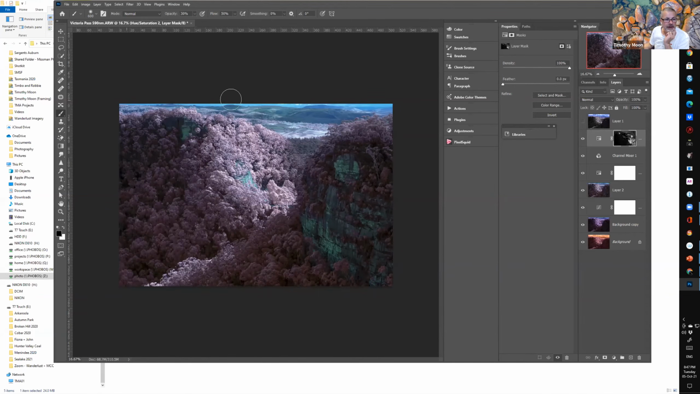I'm going to brush out the effect in the distance here. All right, so I don't want it in the distance there, but I just want these really weird and wonderful colours on the rocks in the foreground.